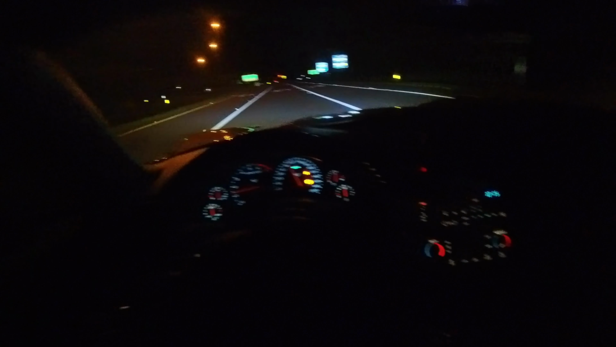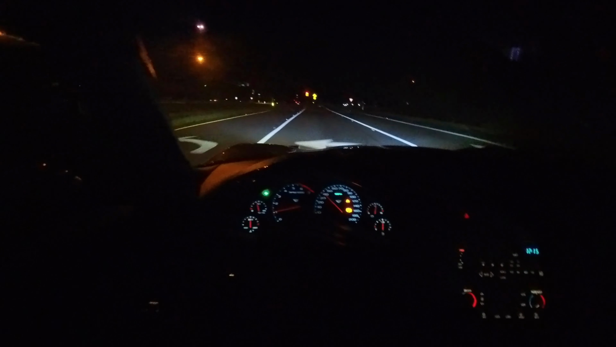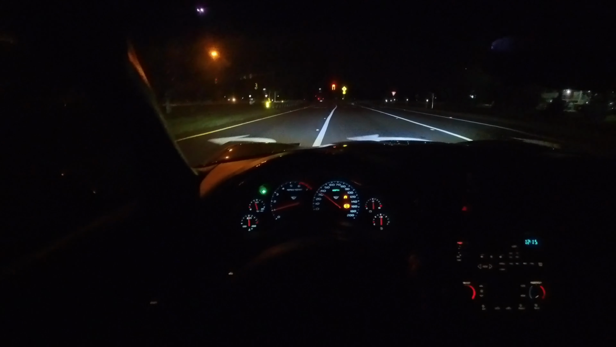That's one thing I like about this car. You really do not have to floor it everywhere you go to have fun. You can just kind of mash it a little bit. You're good. That's what I like. You don't have to be crazy.